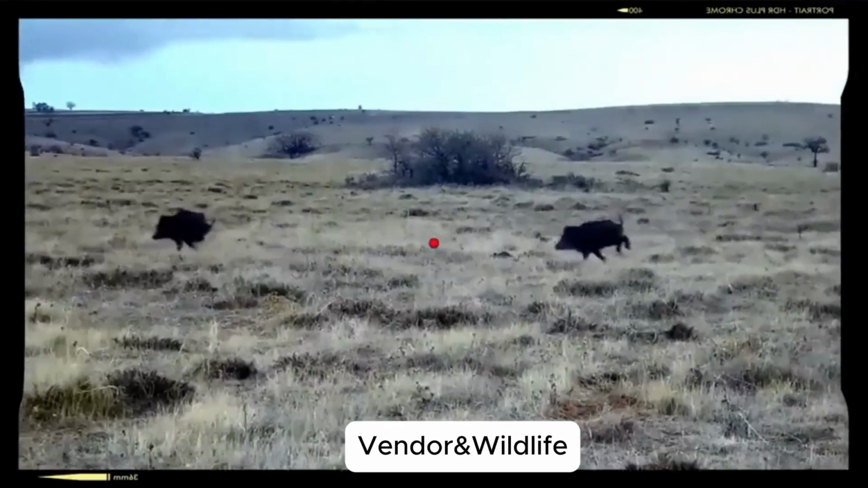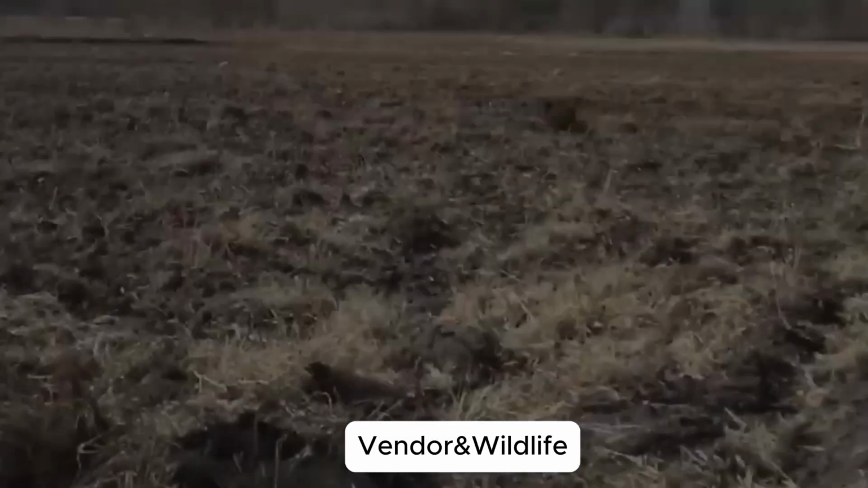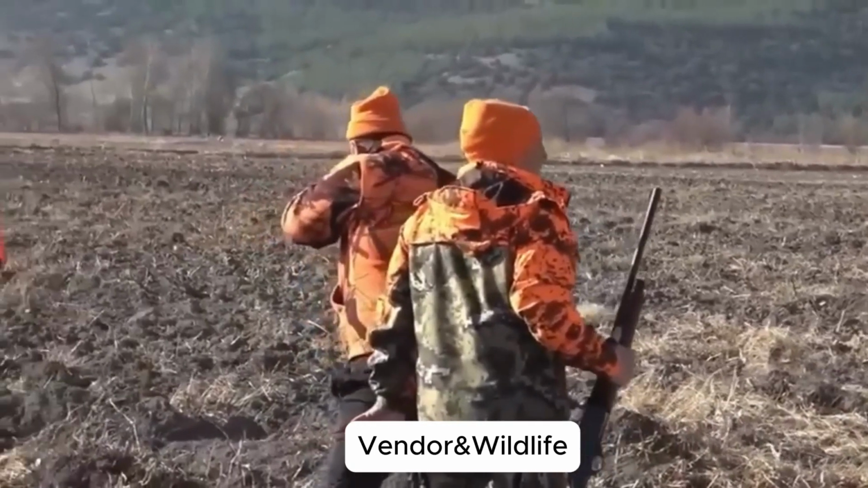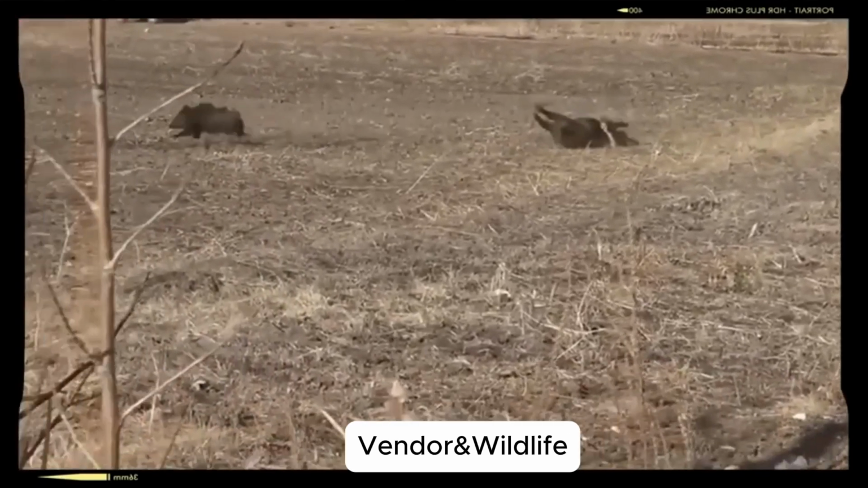Coyote crisis in Montana. North America again. Montana. In 2010, 5,200 coyotes stormed farms in 1 year. They crippled 11,000 cows, killed 840 donkeys, and caused $25 million in damages. Ranchers called it war.